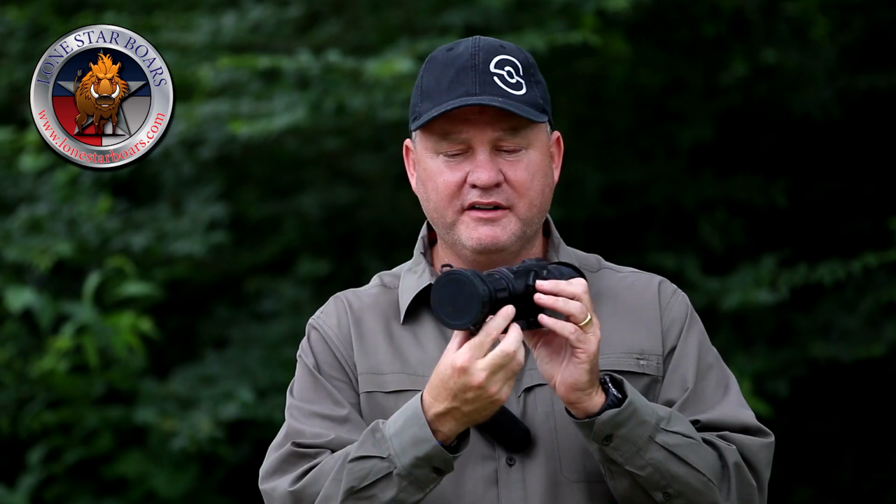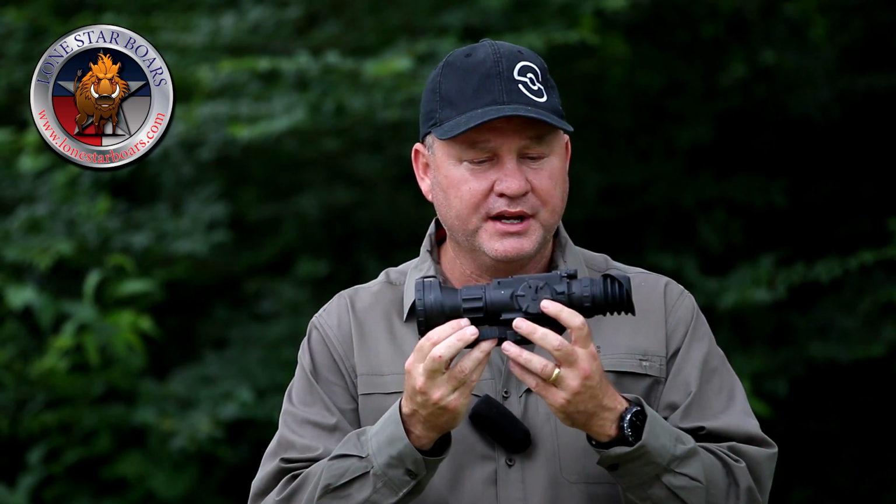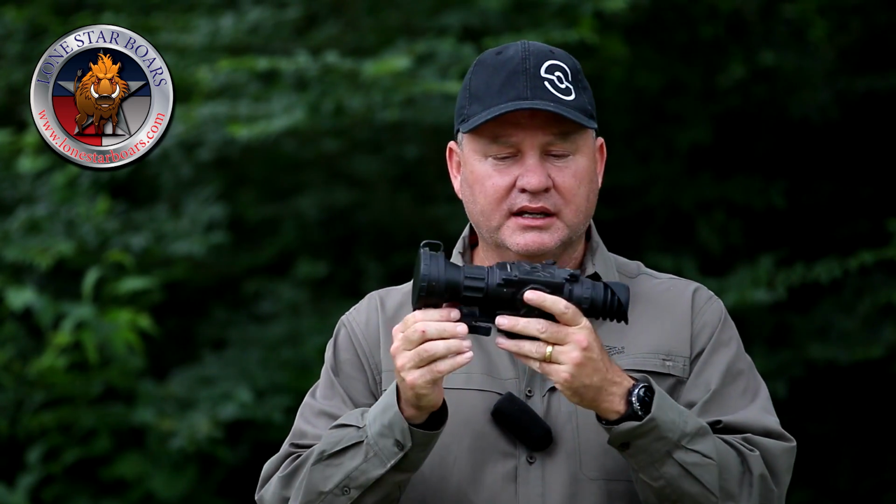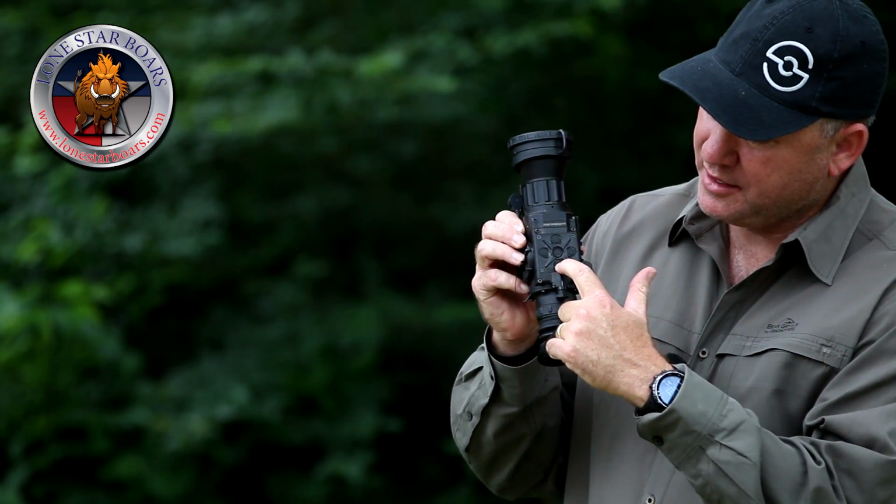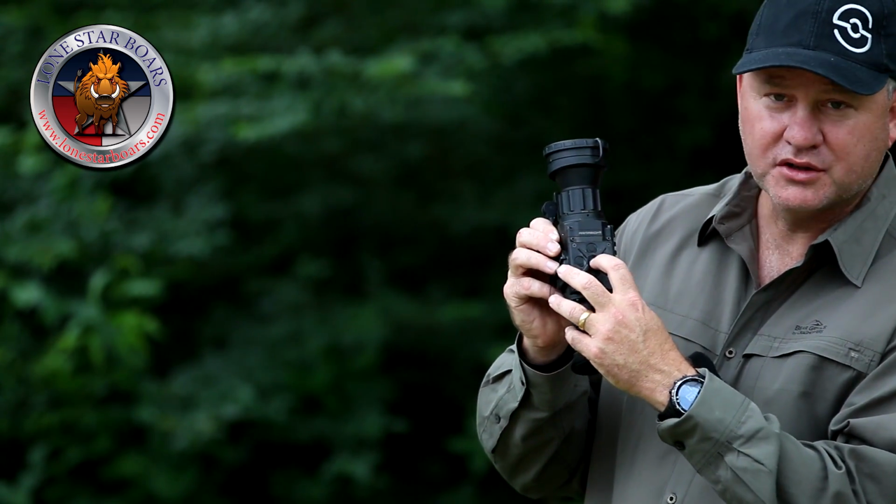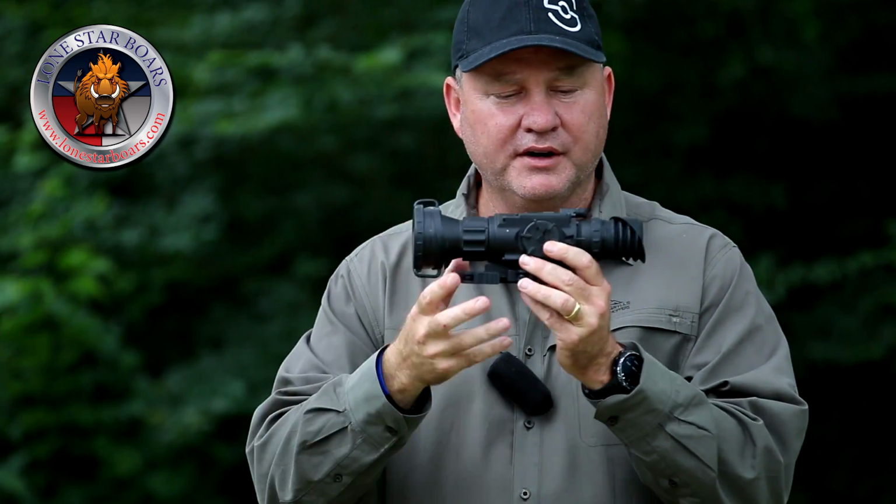Okay guys, this is the Armasight Zeus 75mm. A couple of things I wanted to go over with you. Again, is your control panel here. You have your up, your down, your left, your right arrows, and in the center is your menu. That's how you're going to get into these settings. On the front here is your focus ring. That's where you're going to focus in on your target at different ranges. You're going to need to focus.